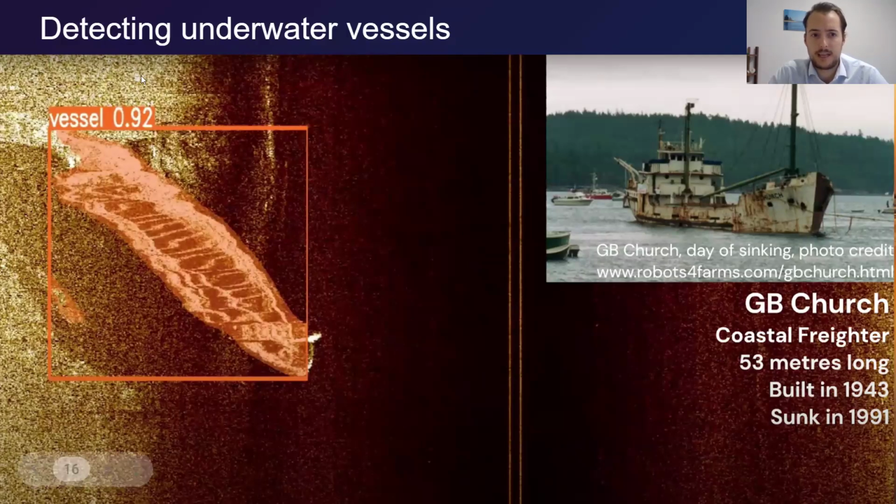And for this case, we're detecting an instance of a vessel at a 92% confidence. So very high for this ship because it has that strong signal and it's a clear shape. It's actually one of our most accurate models, our underwater vessel and plane model.